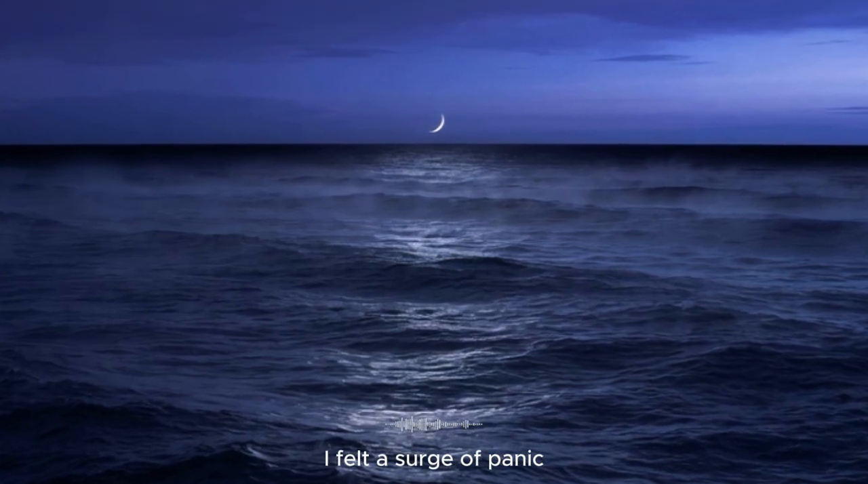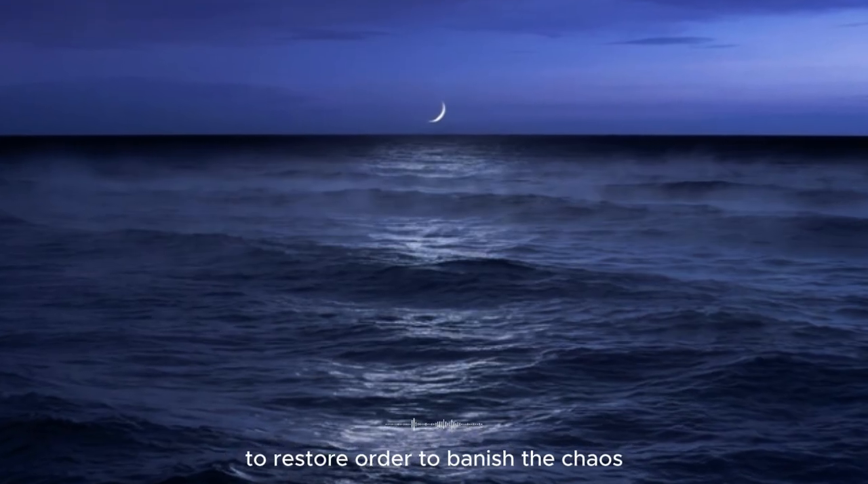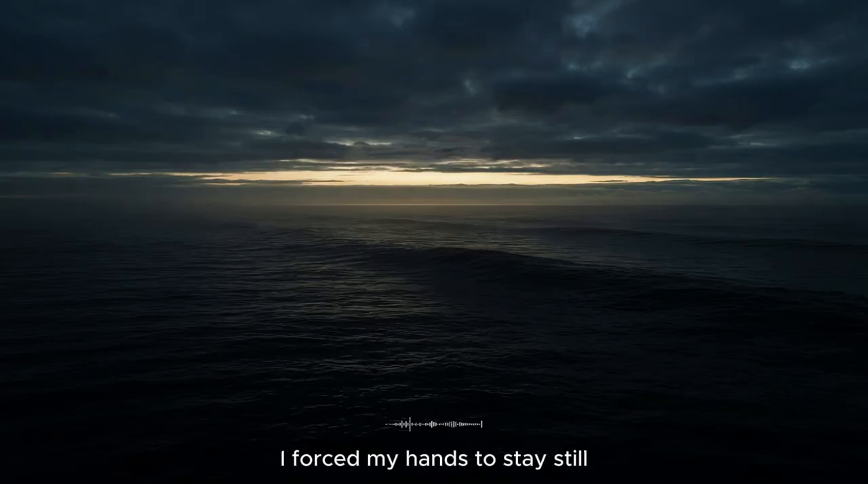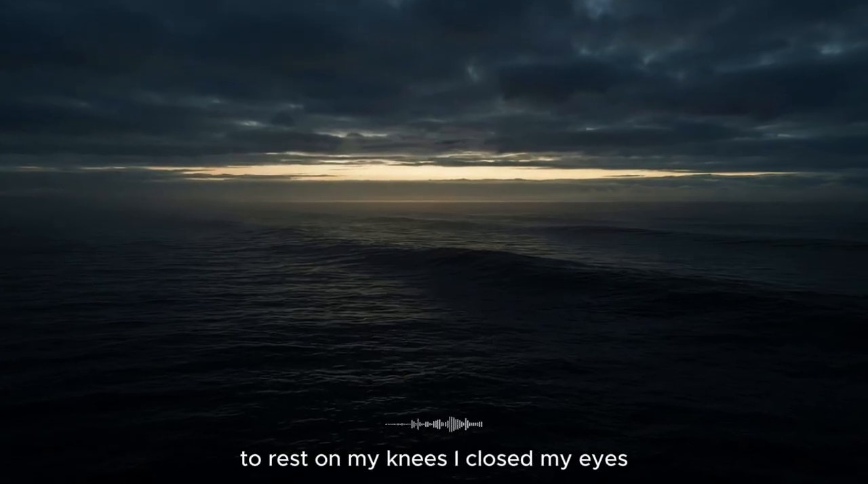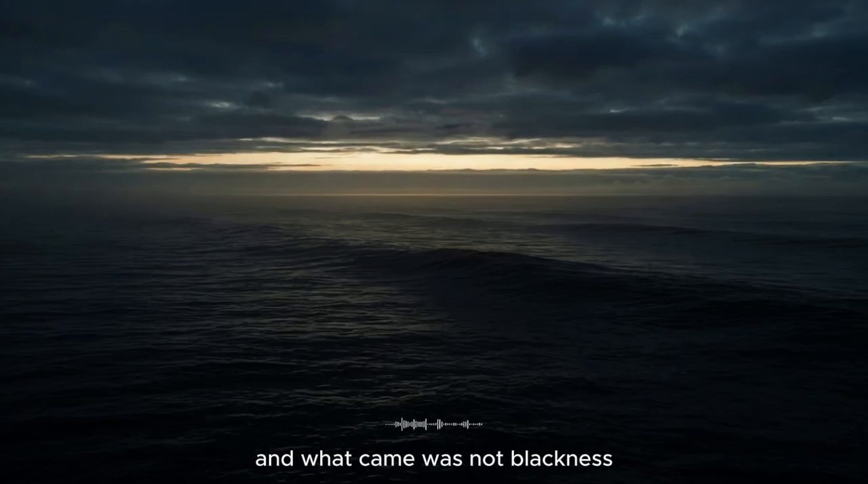I felt a surge of panic, a primal biological instinct to reach out and turn the lights back on, to restore order, to banish the chaos. But I remembered Elara's words. I forced my hands to stay still, to rest on my knees. I closed my eyes, and then, slowly, I opened them. And what came was not blackness, it was a universe.